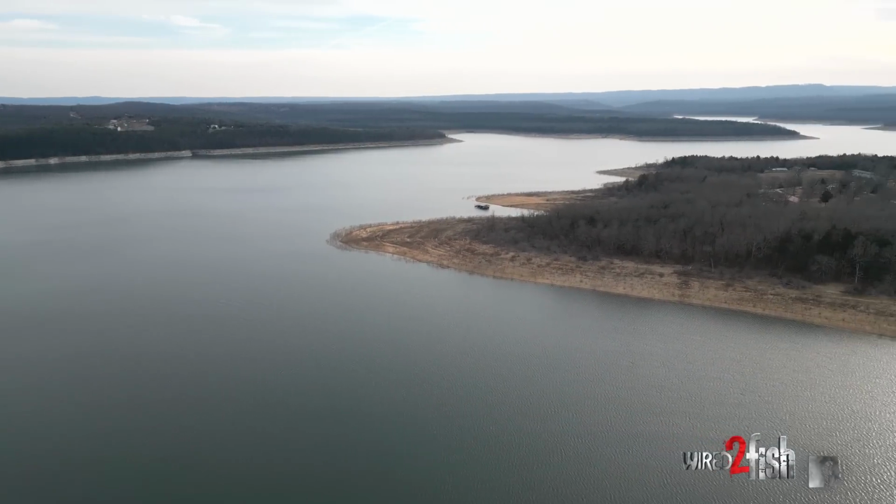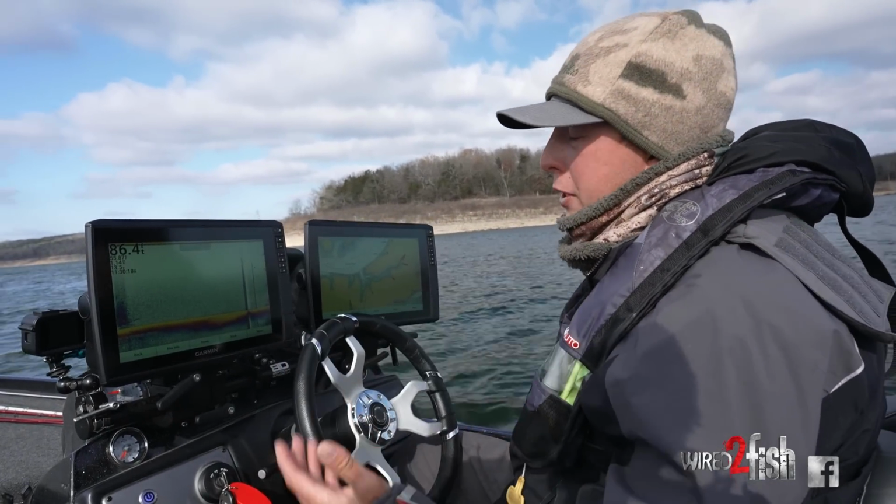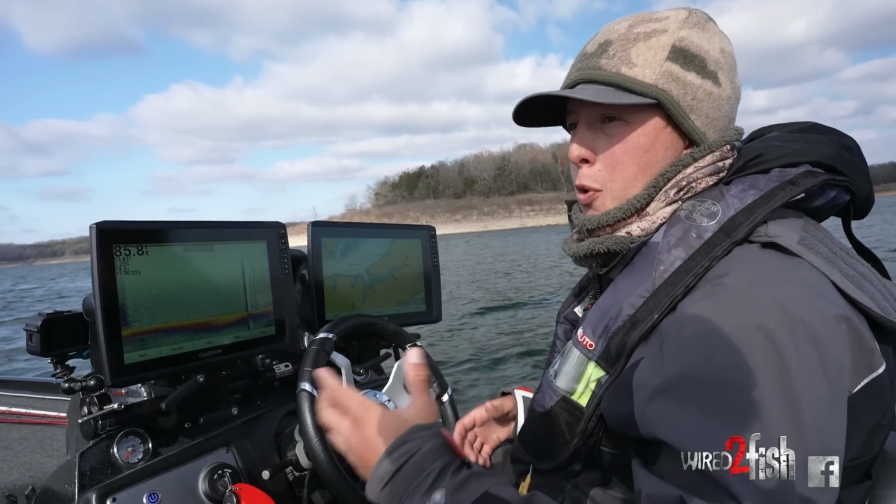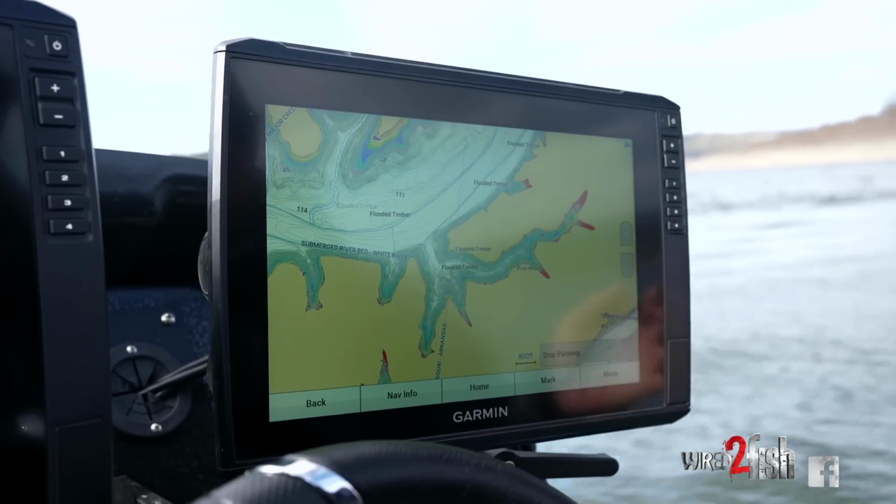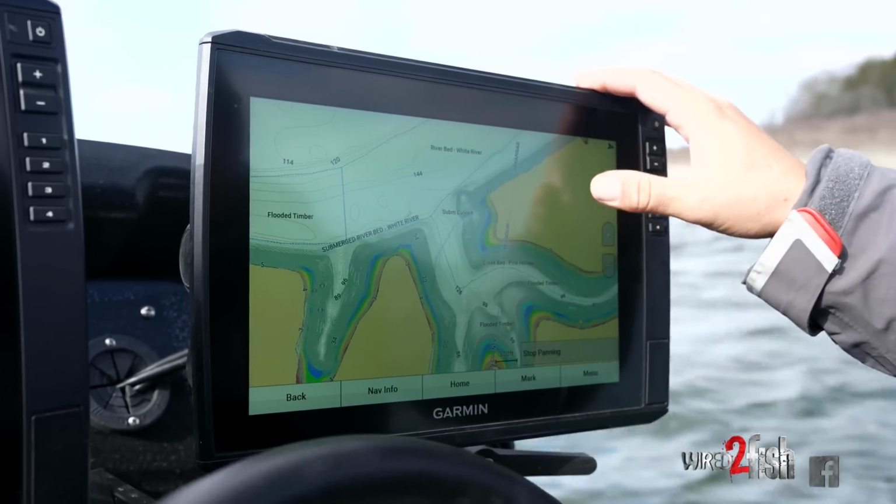So in the wintertime, it's all about baitfish. Looking for baitfish can be a really, really tricky thing to do. On a highland reservoir, I like to start looking in long pockets and creeks. I use my Garmin maps to pinpoint where I think these fish are going to be.